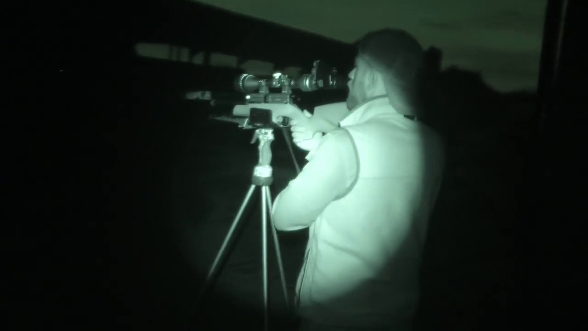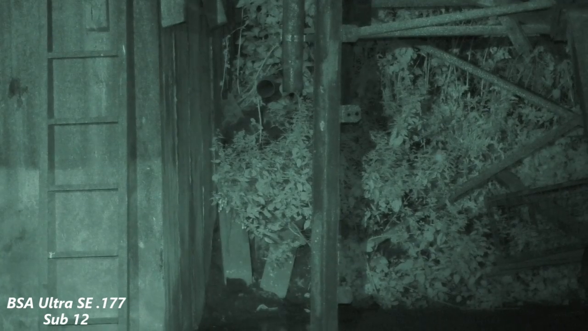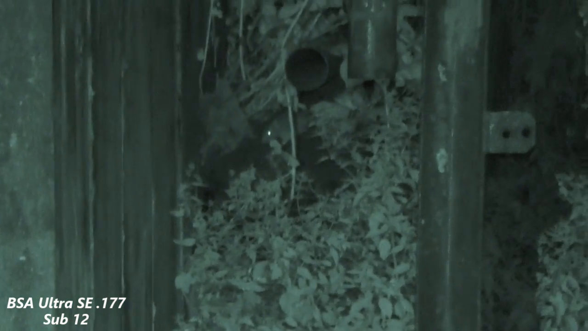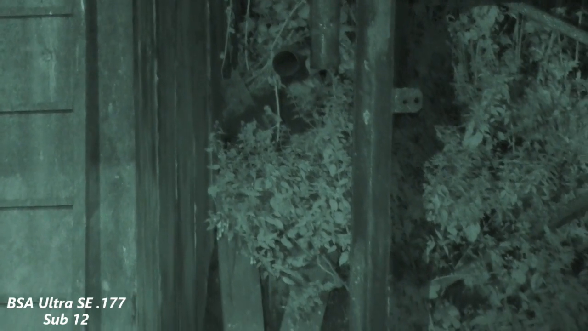So it's time for us to get on with it. Lofty's set up first. We're going to look at some close range ratting, usually around 15 yards, nothing too difficult. This is a usual place that they arrive. There's this drain pipe running up and down it, and he bags his first one.